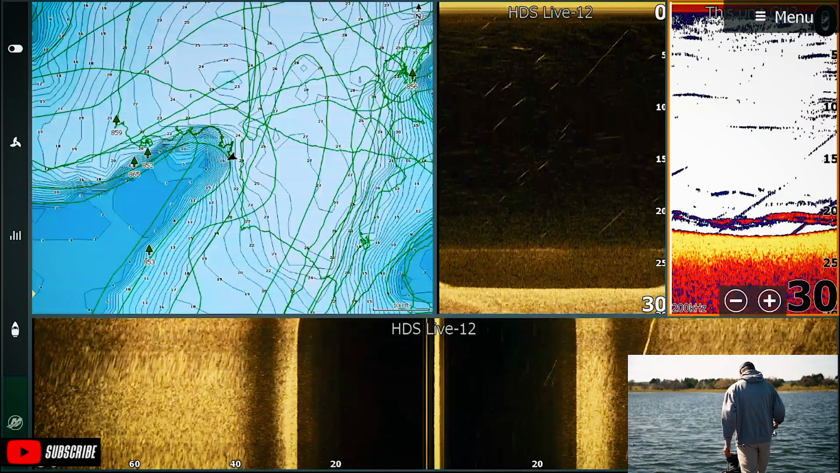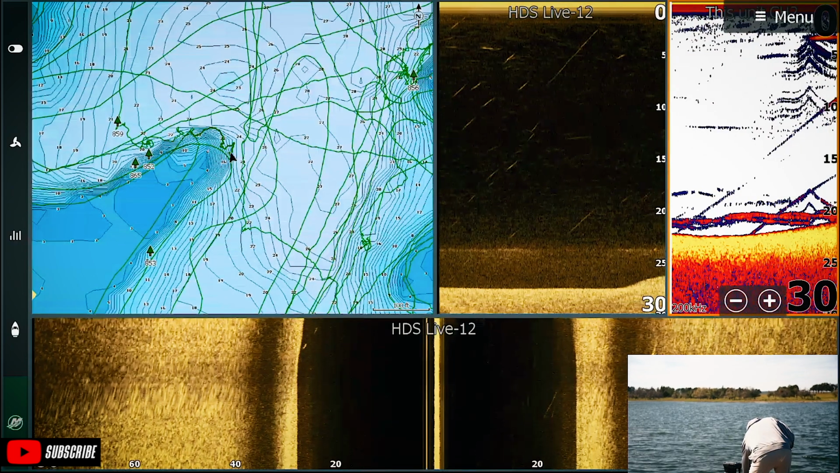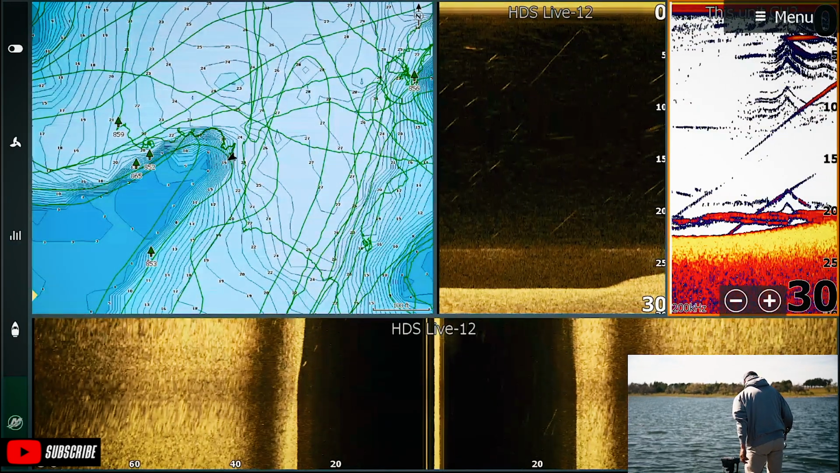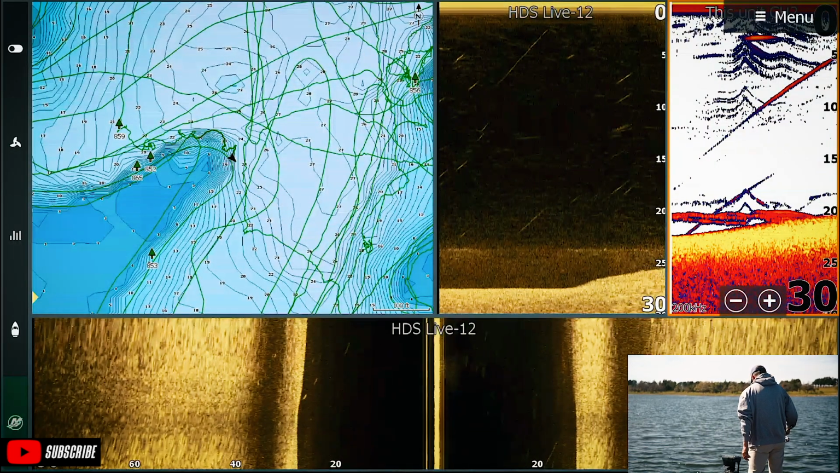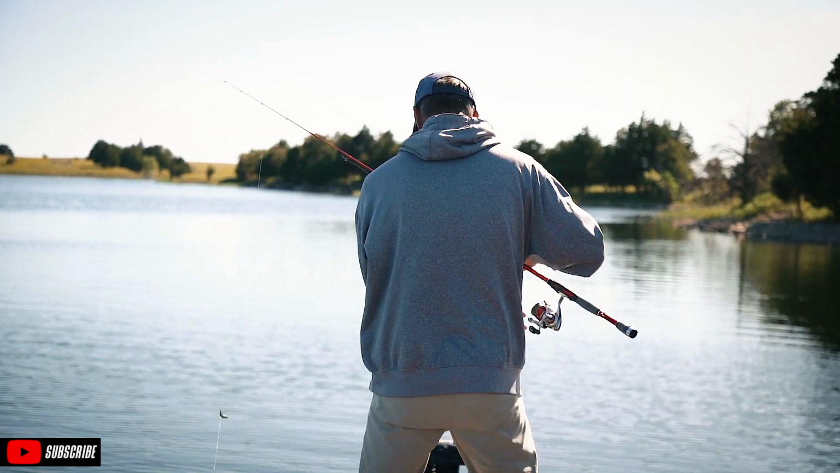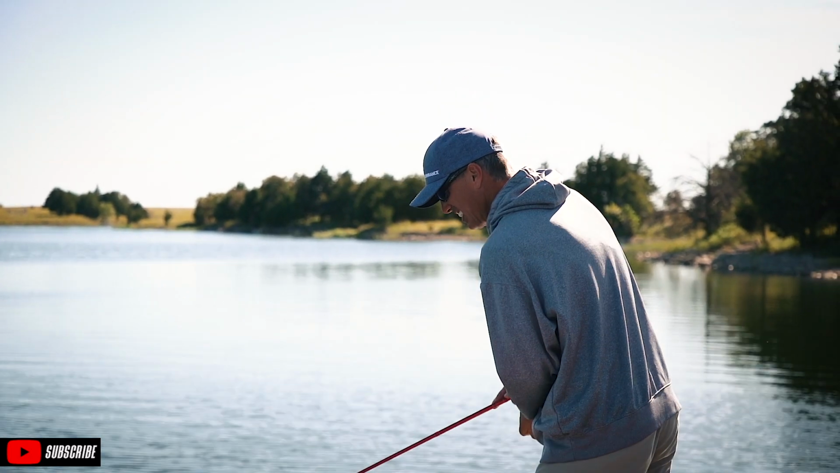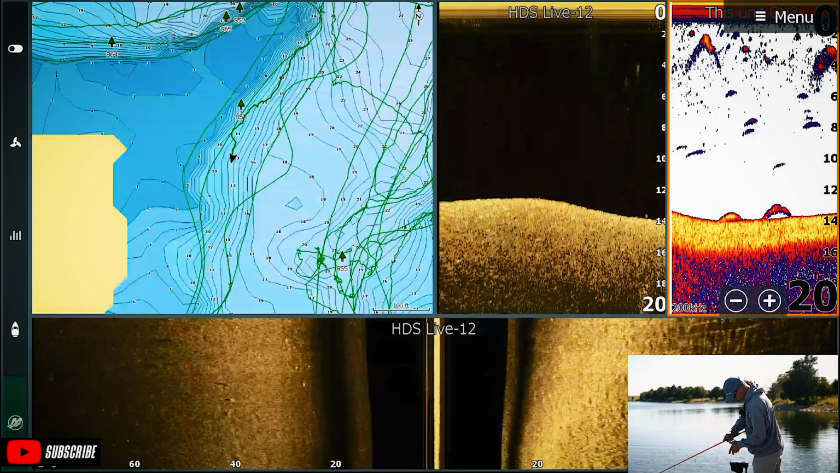There's still something looking at it. That's where I just raised it. I just lowered it right to those. He's biting it again. Must be bluegills. Oh man, there's a good one. Got up in too big a hurry again. Get out there.